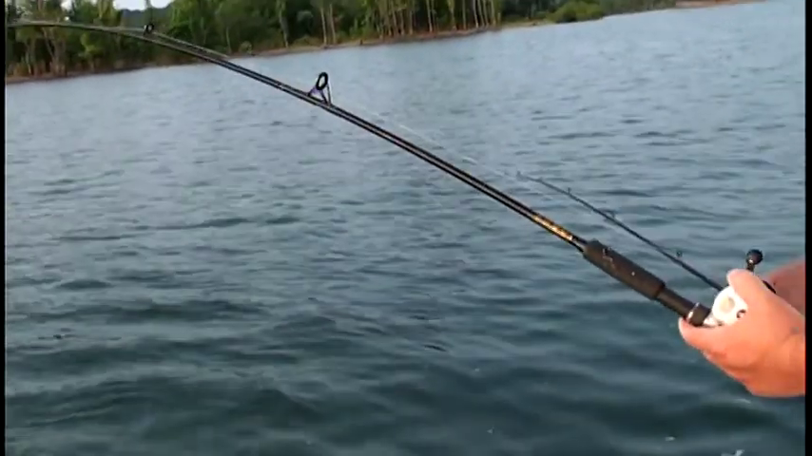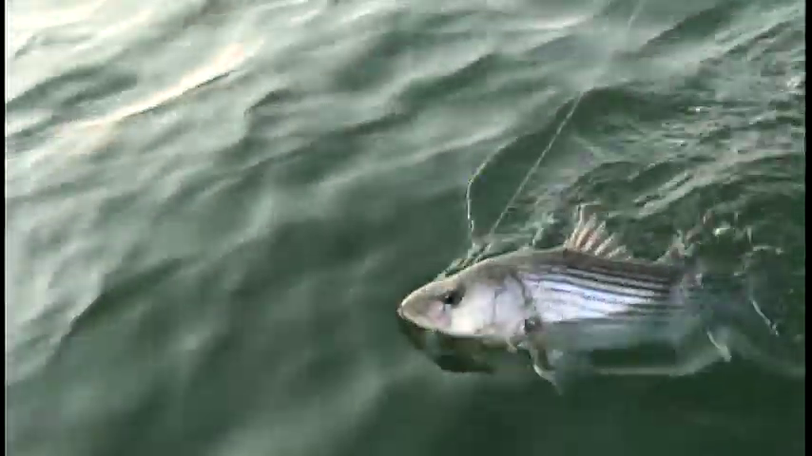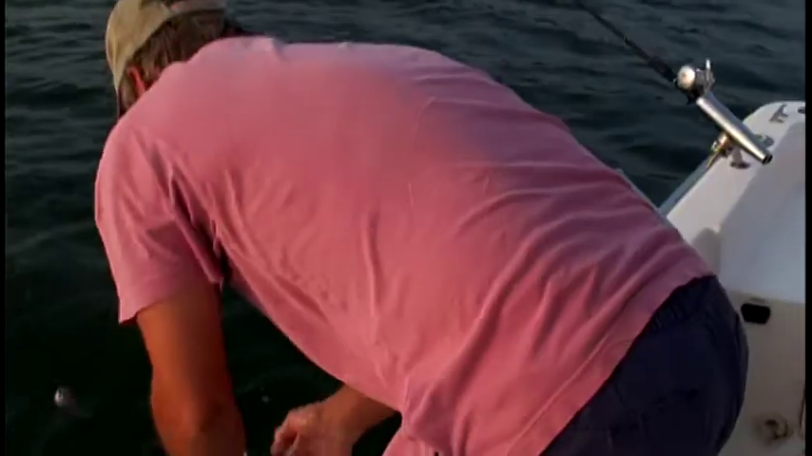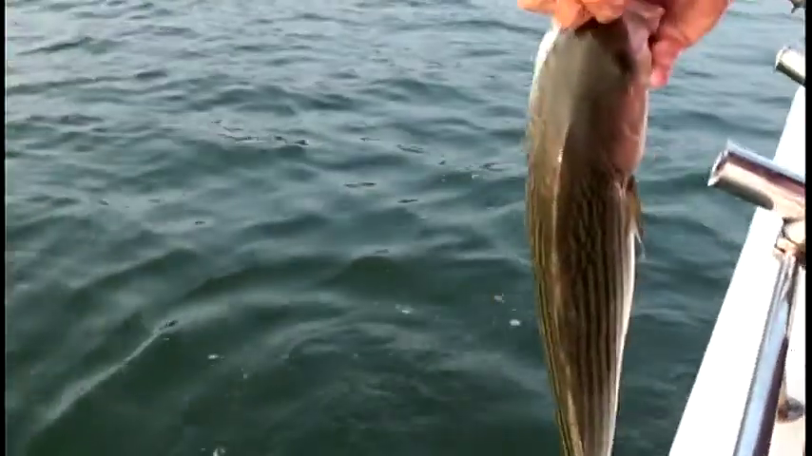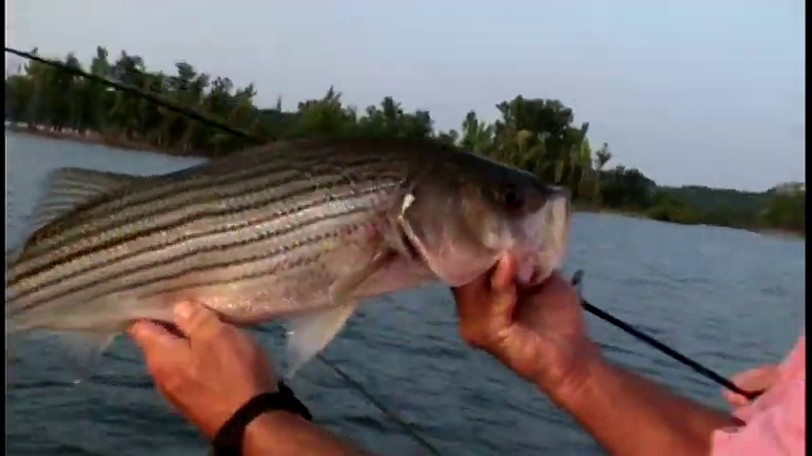Put a track on that thing a while ago, Mike. Yeah, I did. I'm gonna do another mark actually. A little better fish? Yeah, man. A little better, definitely. Very nice. That's an average Car Lake striper.